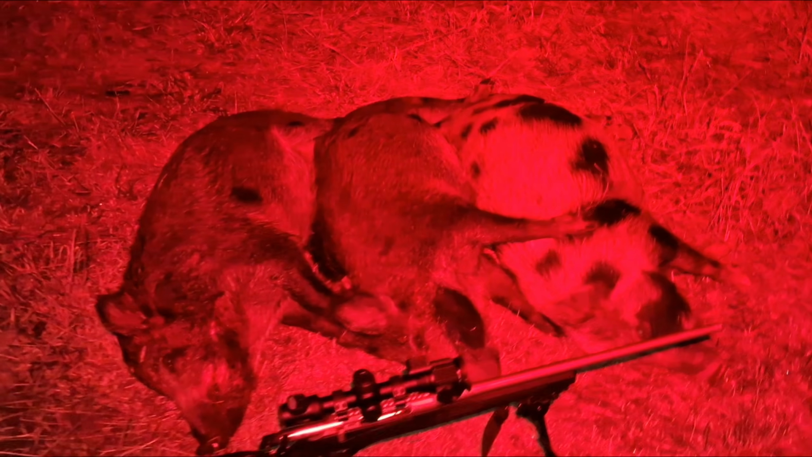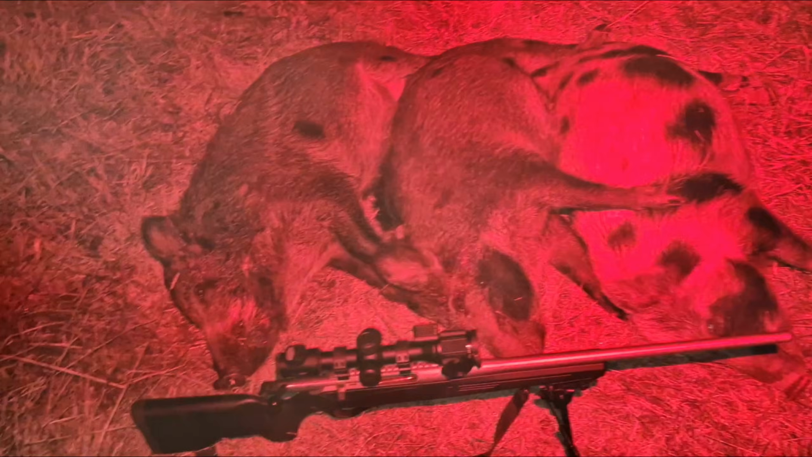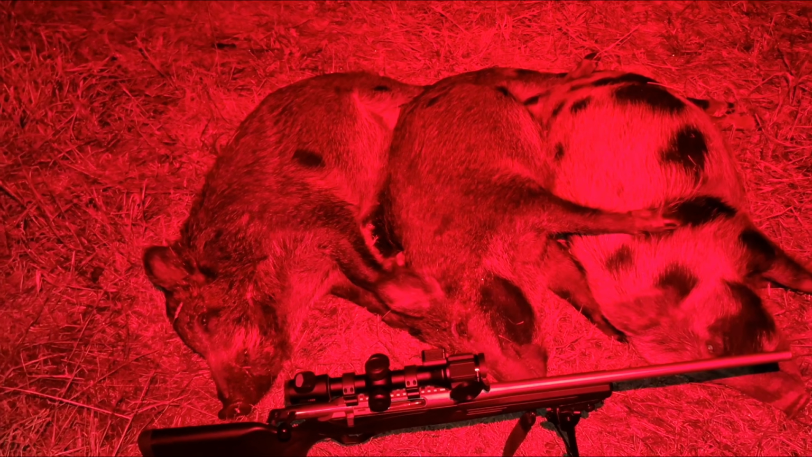There we have them, folks. Piggy 1, Piggy 2 and Piggy 3. They're all very big and fat. The two darker ones there got some nice razor backs on them. And we've got a speckled one there. Anyway, 3 out of 4 ain't bad. Hopefully that 4th one will die off sometime through the night.